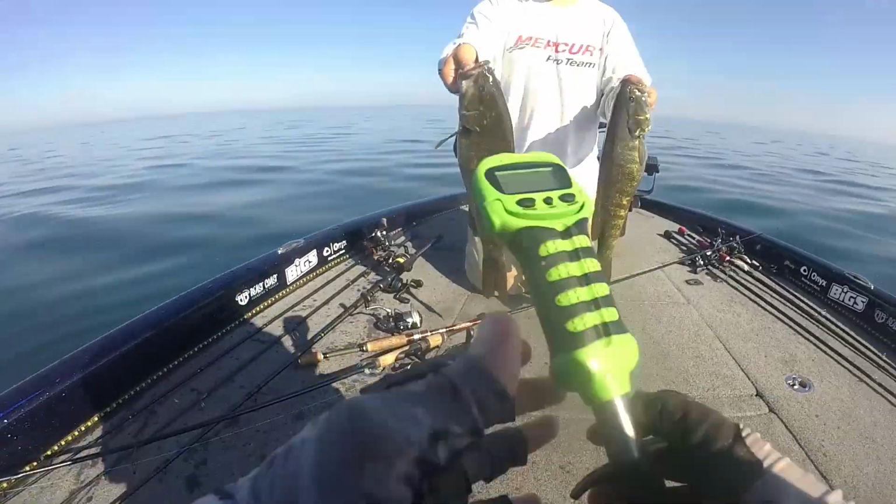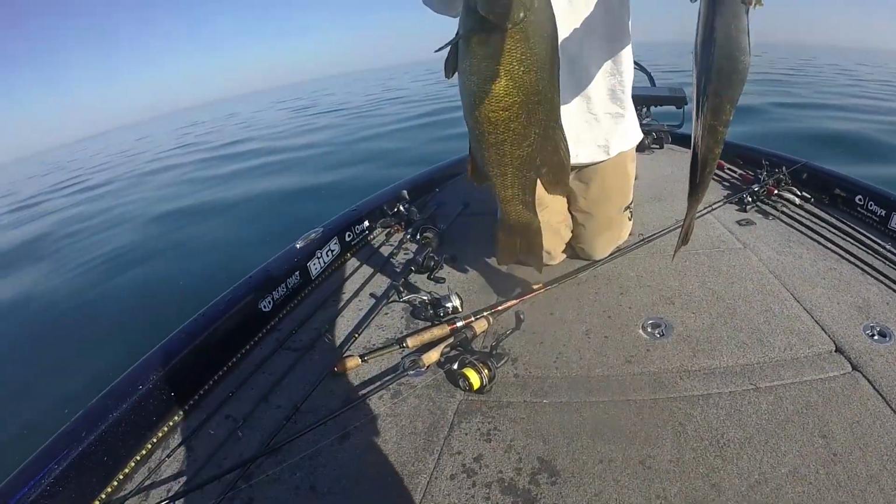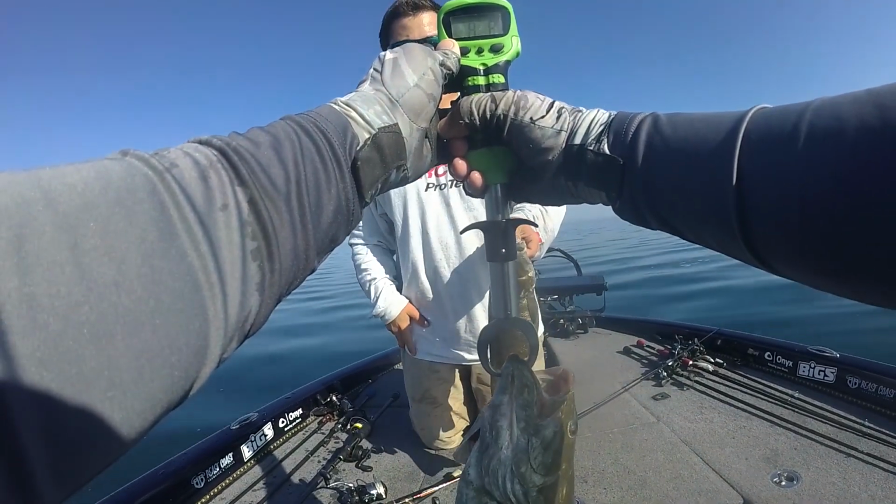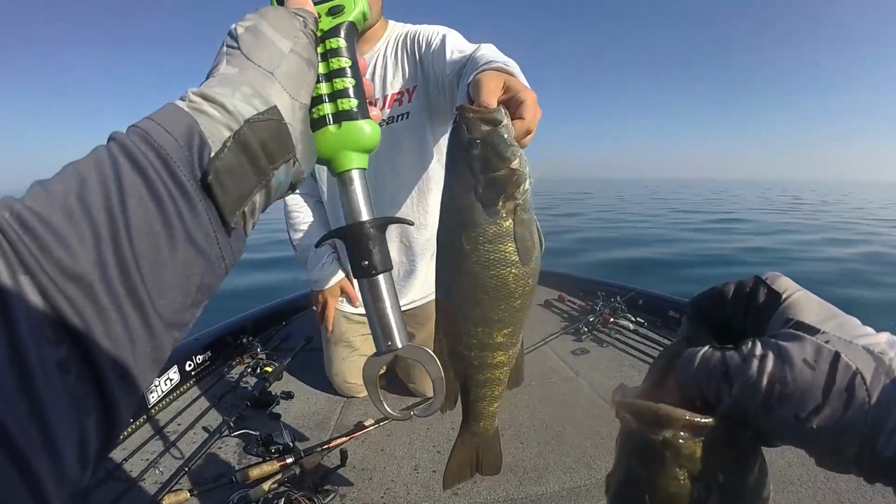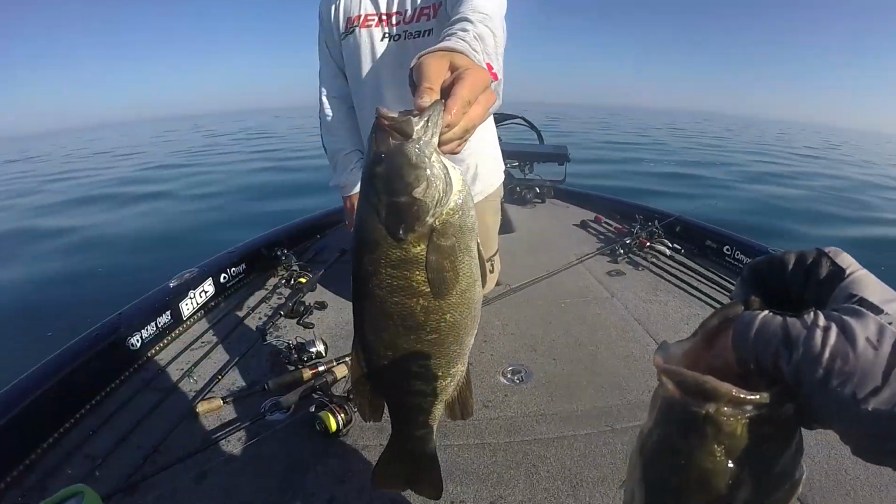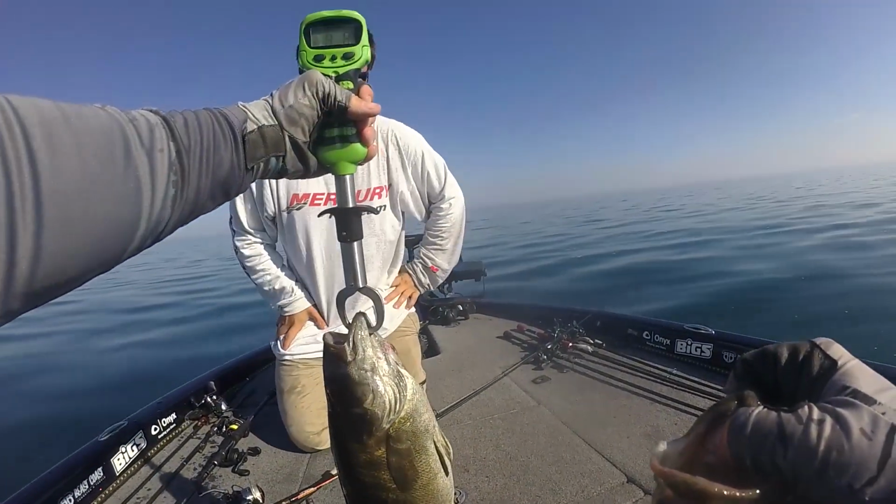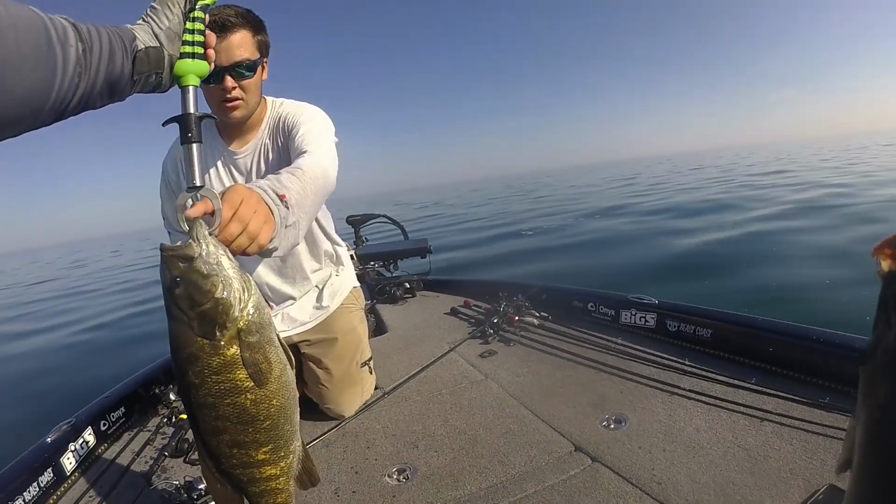Dude, my bait was hanging over the side of the boat, and that fish came up and crushed it. We're gonna weigh these fish real quick. Zeros. I'm gonna say this one's about 4.4. Where are we at? 4.2. Then I'm gonna say this one's at 3.12. Zeros. 3.12. Okay. 4.9? Yeah, that one's thick. Look at how thick that fish is.